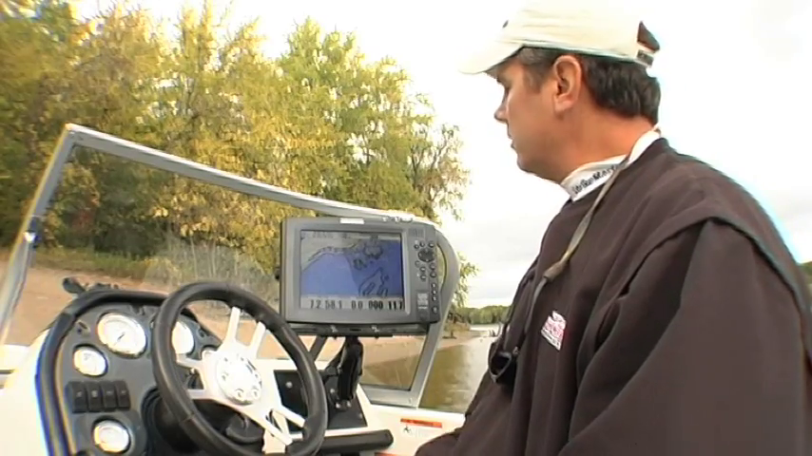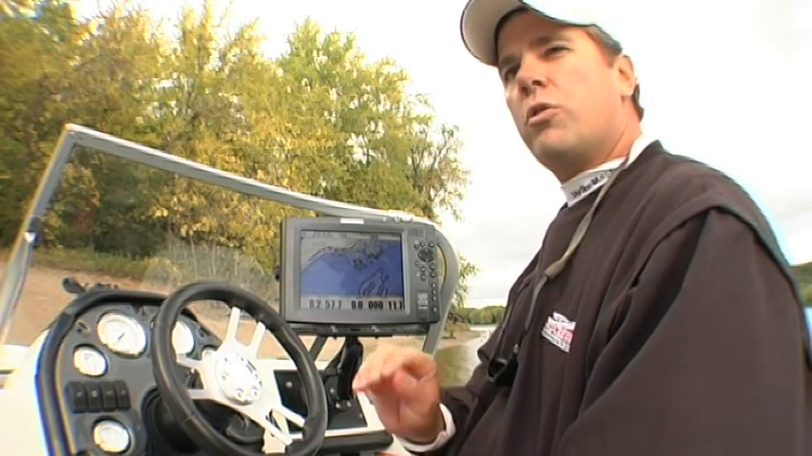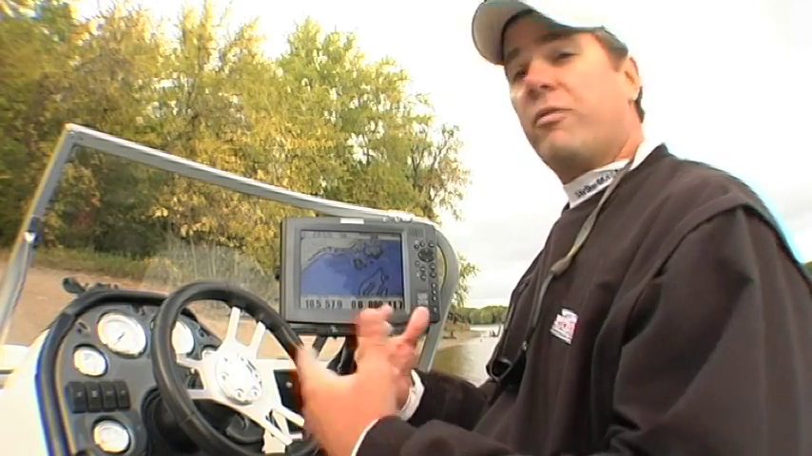And as you can see, the reefs are clearly shown, 1-foot contours. And in a typical year, there's about 2 to 3 foot of water over the top of those reefs. Now let's say in a drought year, the water level dropped by 4, 5, 6 feet.